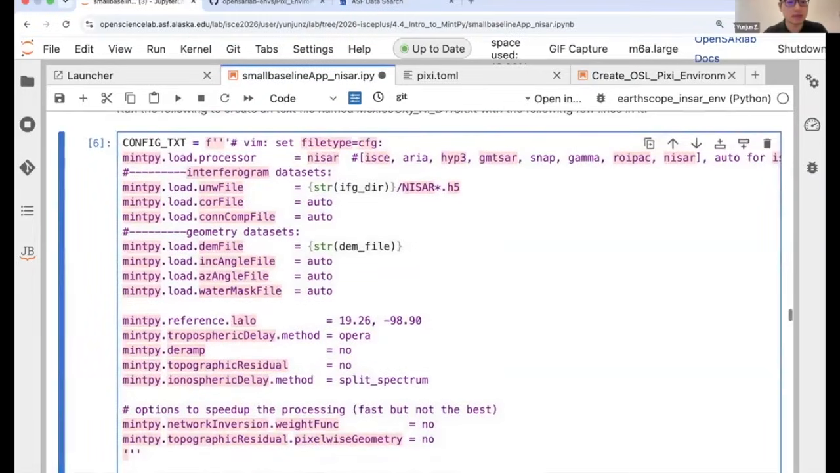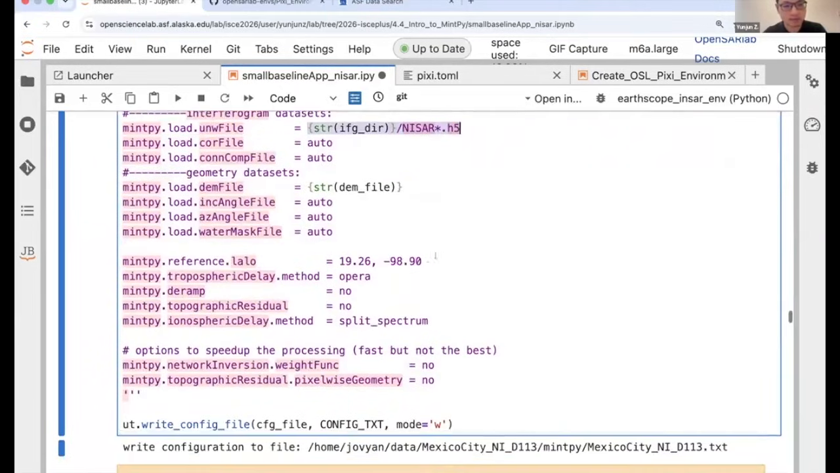In here, for us to load NISAR data in the processor, we just choose NISAR, and these are the downloaded files that we have with the name patterns. And we also downloaded the DEM. All the rest we don't need to load each of them anymore because they are all included in this H5 file. The code will know how to do it.